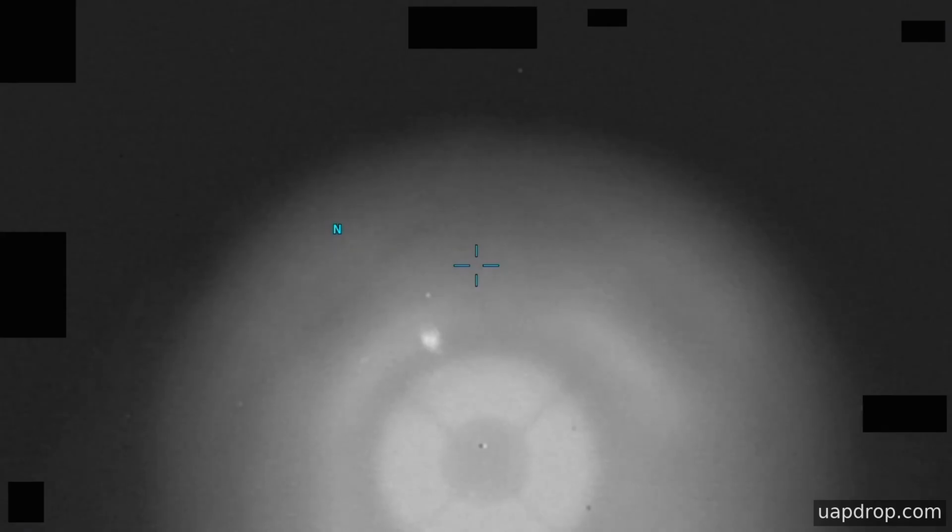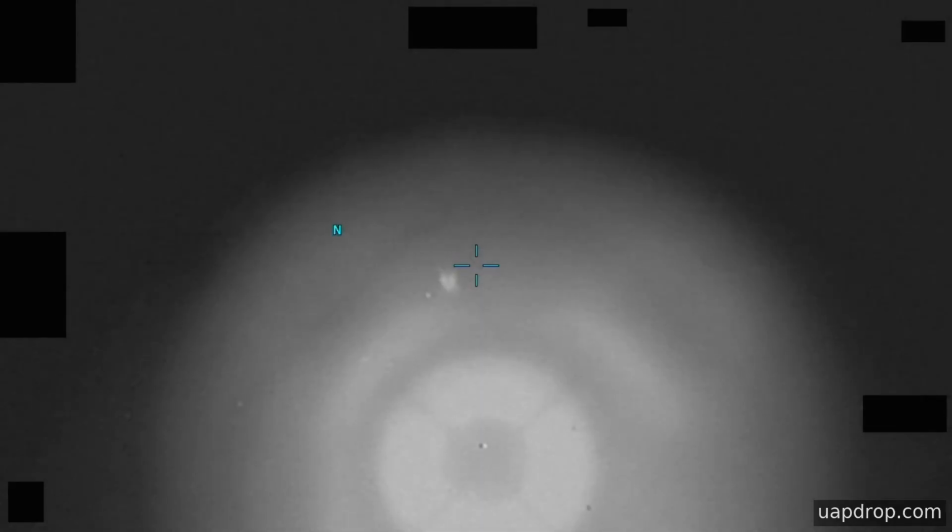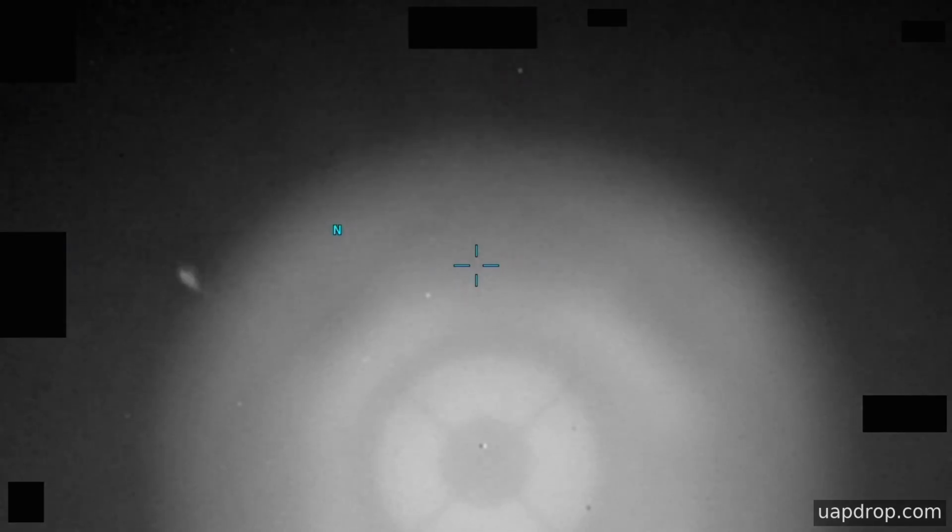The report notes that should additional information become available, including higher fidelity sensor recordings, supporting metadata, or corroborating observations, AARO will reconsider and pursue further inquiry to enable a more conclusive attribution. For viewers watching the clip, the important elements to keep in mind are provenance, sensor type, and analytical framing. The imagery is infrared. The submitting authority is the United States European Command, and the examining office categorized the encounter as unresolved while leaning strongly toward a physical object interpretation.